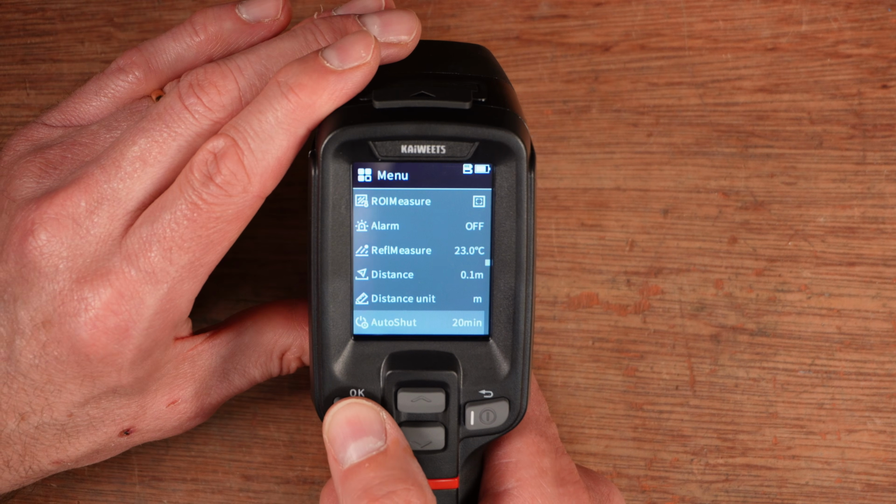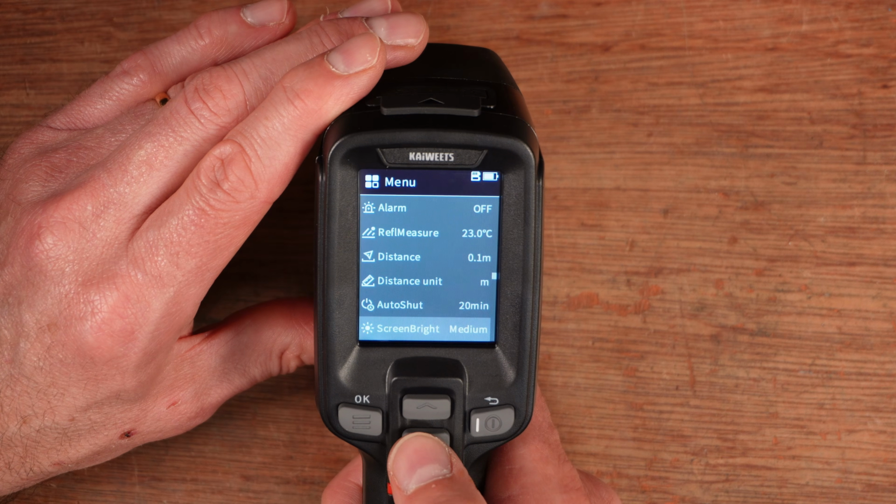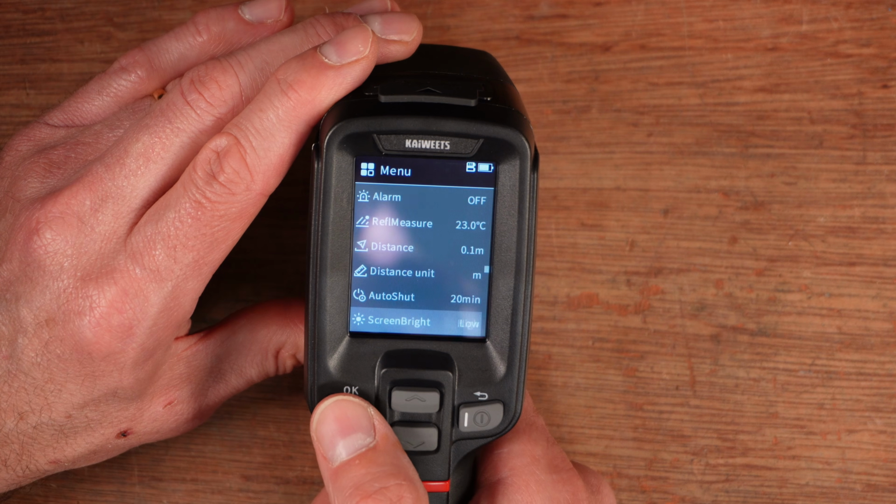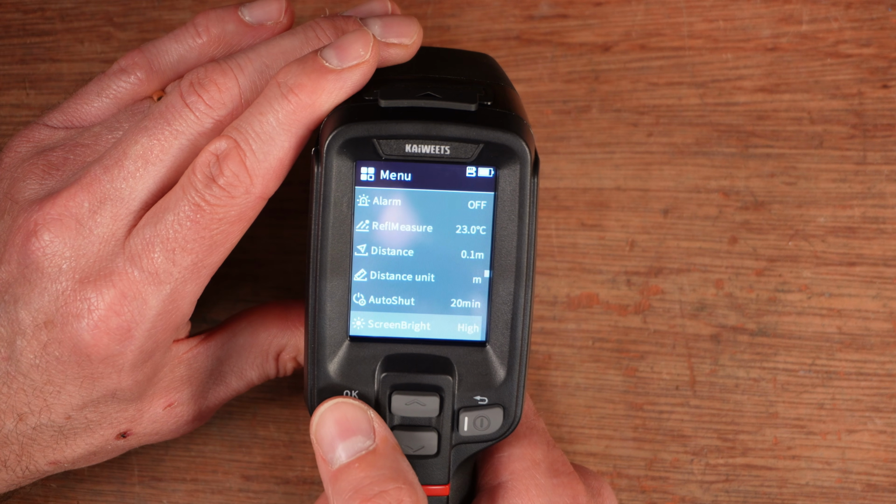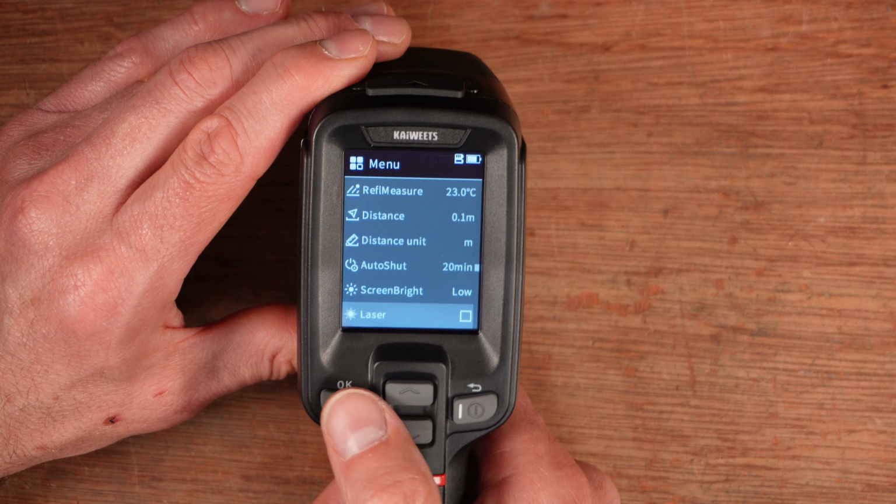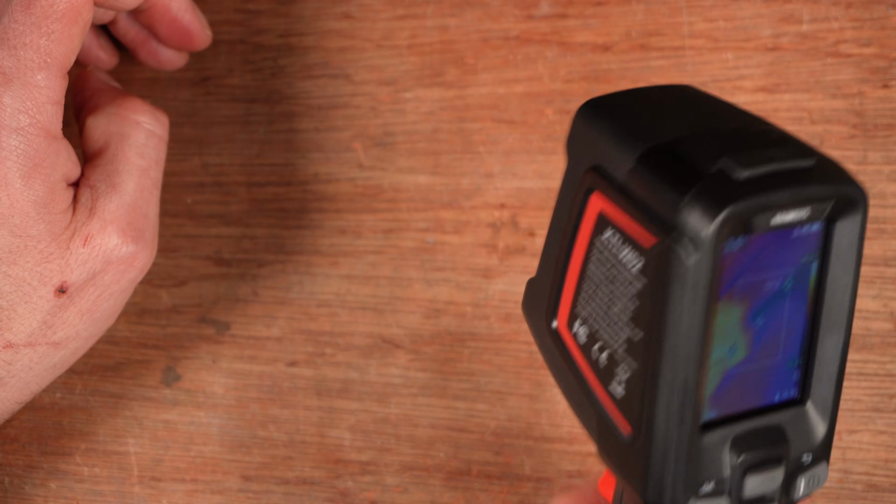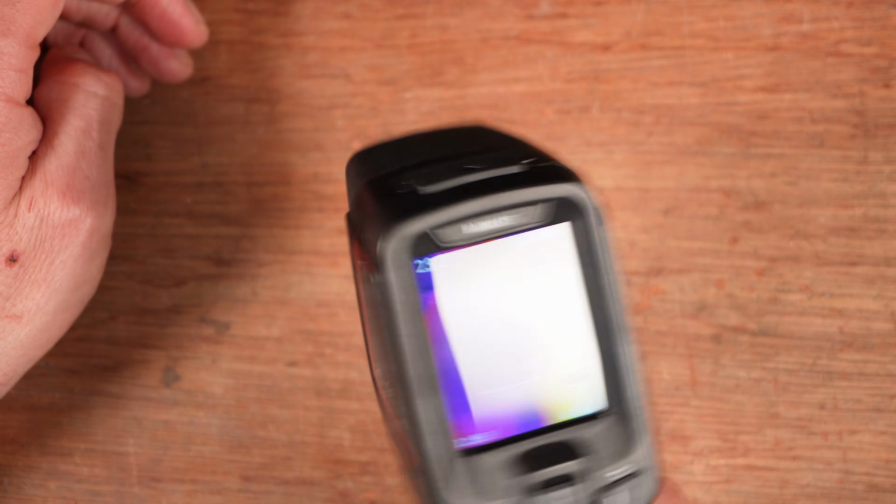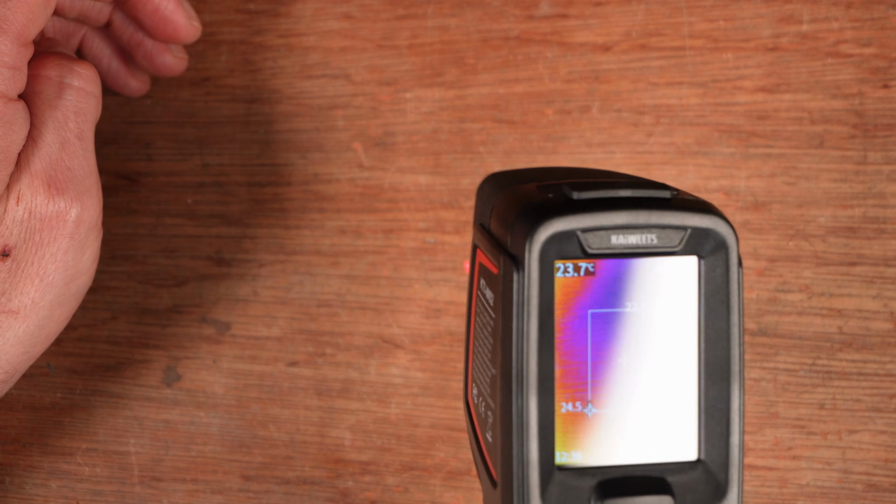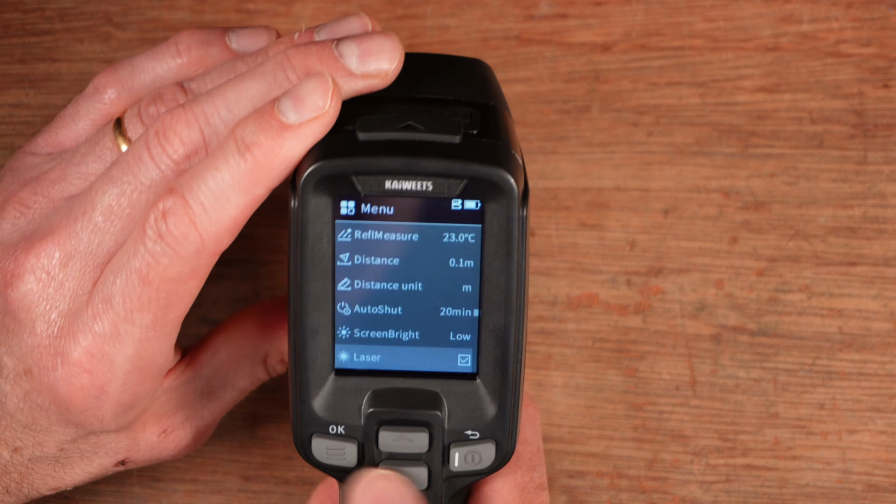Auto shutdown was off by default. I've set that to 20 minutes because I'm terrible at turning things off. And the screen brightness, let's switch that to high, I think. Actually, I'm going to put it on low because the camera seems to like low better. And so if I turn the laser on and we go back, there's actually no laser coming out the front here, but when you press the trigger, there is, yeah, you can just see it there. There is a laser. Go back in here, turn the laser off. I don't want that on.